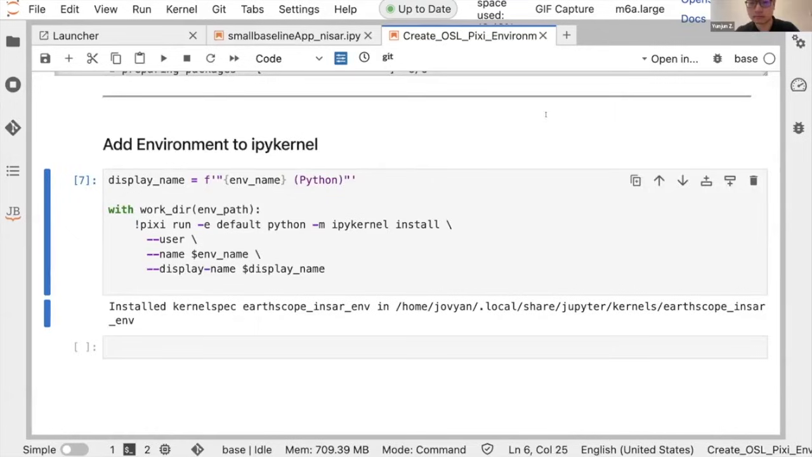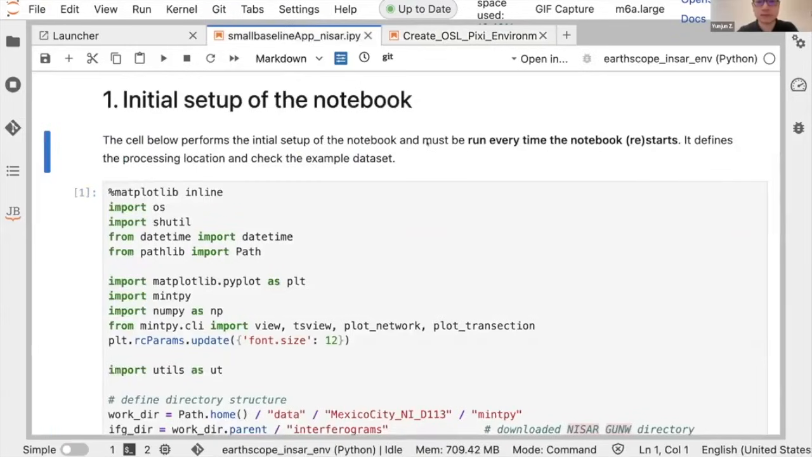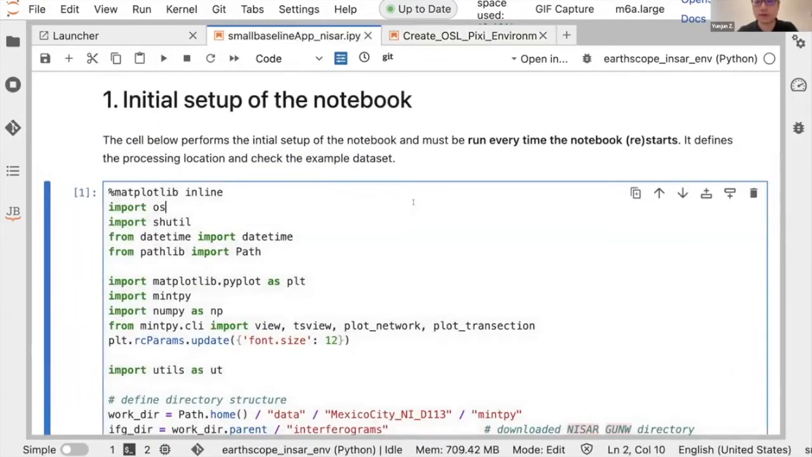Okay. Maybe we can slowly get going with the small baseline app. Yeah. So if you still have issues, maybe just stick to our session, and then you can try to recreate your environment after the class.